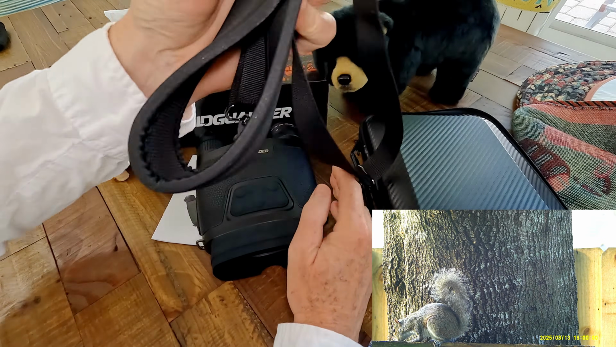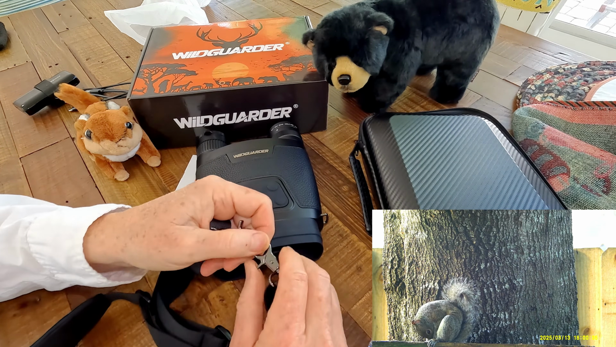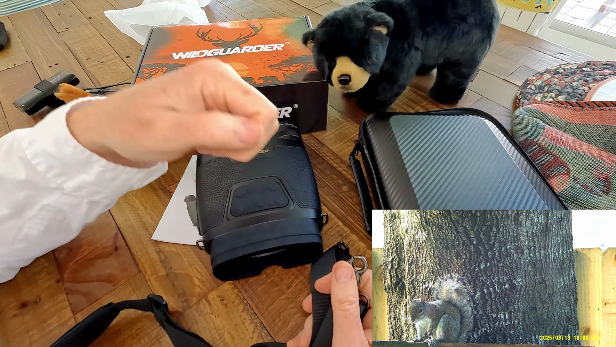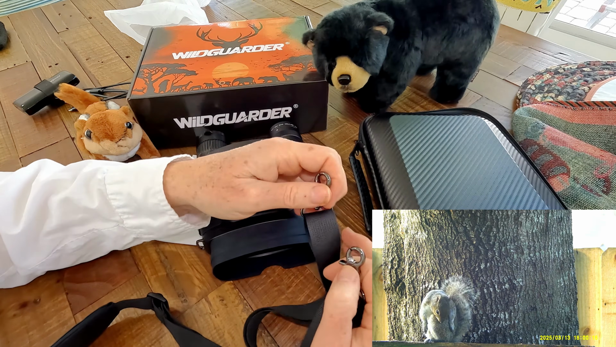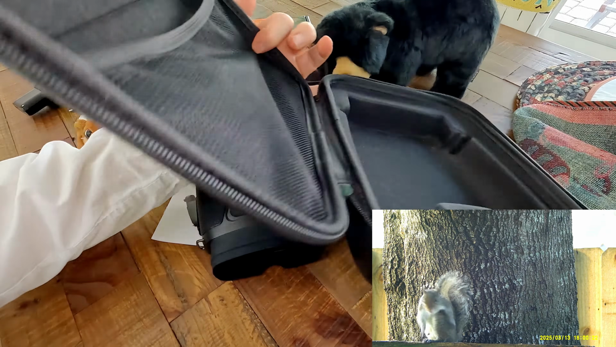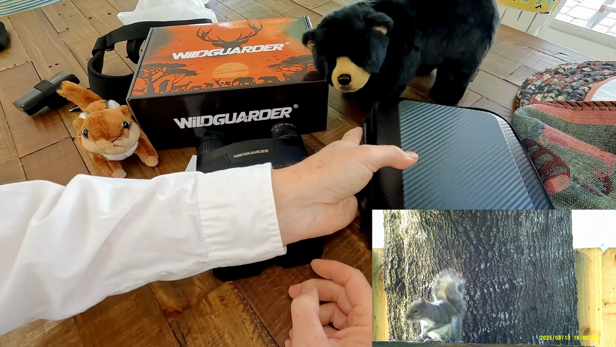Also comes with a neck strap. And I usually don't use the neck strap that often, but what's nice about this is it just has clips. So if you want to use the neck strap, you can just clip them on here and clip them off real easily without going to all the trouble. If you've ever had the kind that you had to thread it through and all that, it's kind of a hassle. This one, you just clip it on there and clip it off. And then it comes with a nice carrying case for the goggles and all the accessories that go with it. Keep it safe and easy to transport. It's a nice touch, nice case.